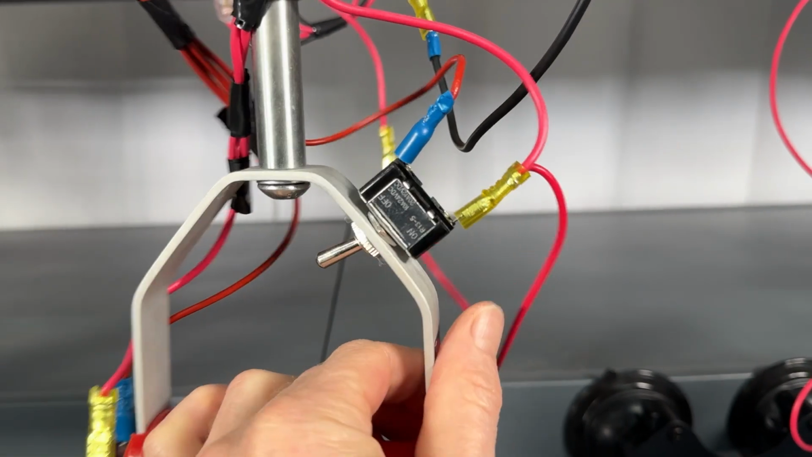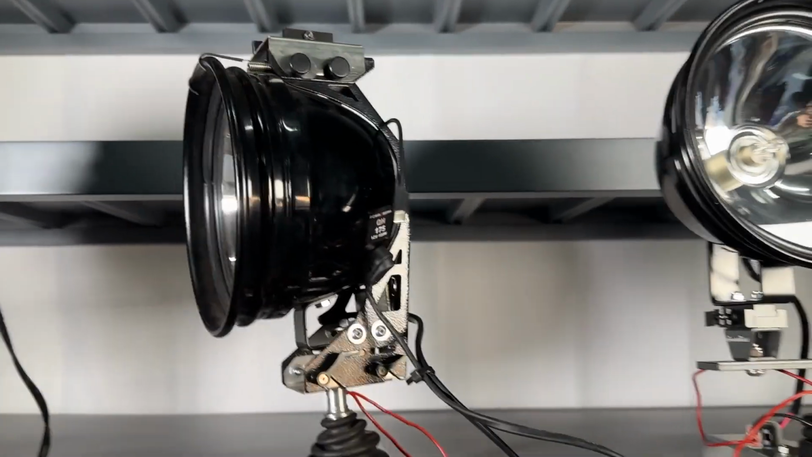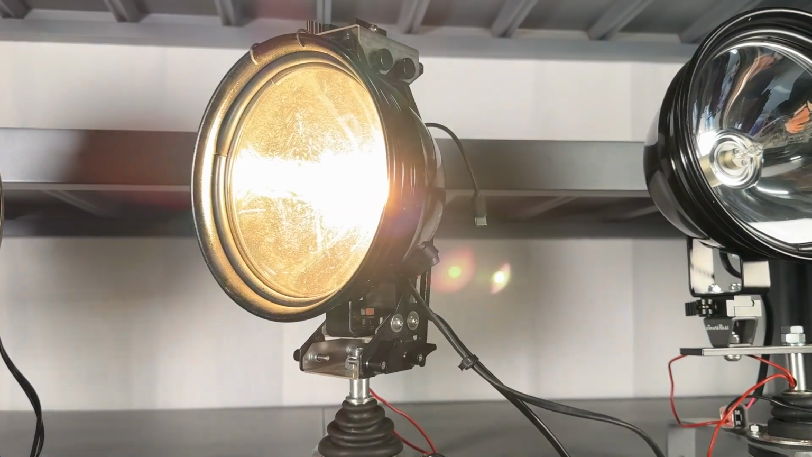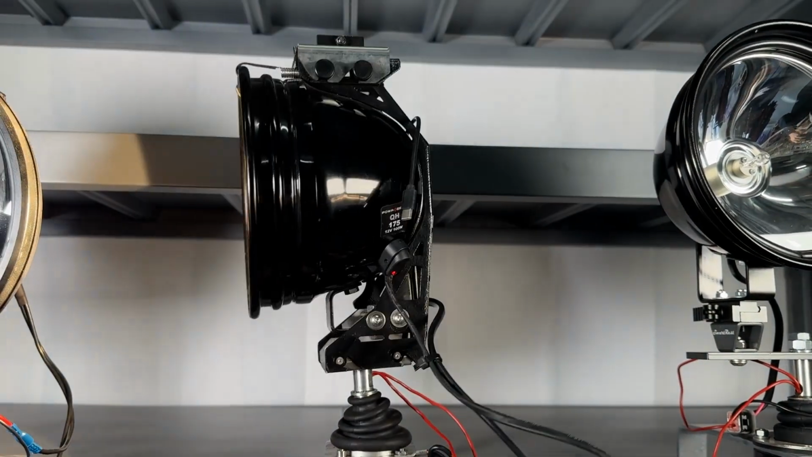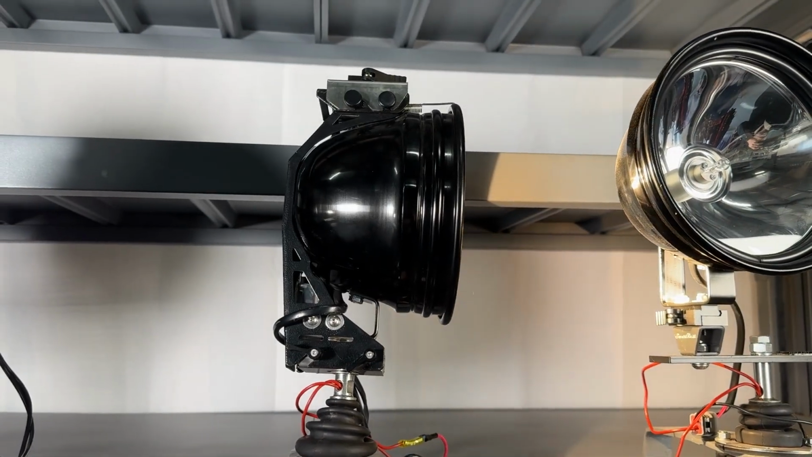You can also easily add a second switch by drilling an additional hole in the handle, allowing you to control power to your light separate from the thermal. Overall, it's a great handle option with spare parts available as well.